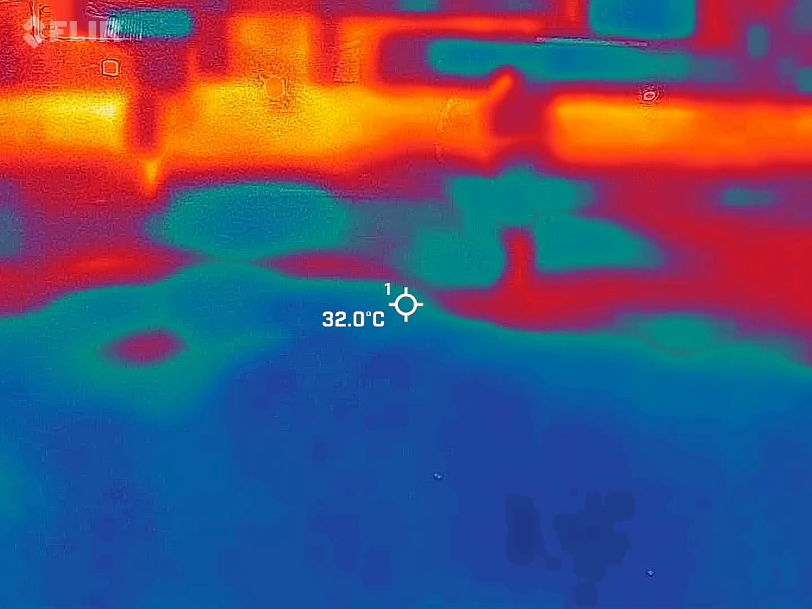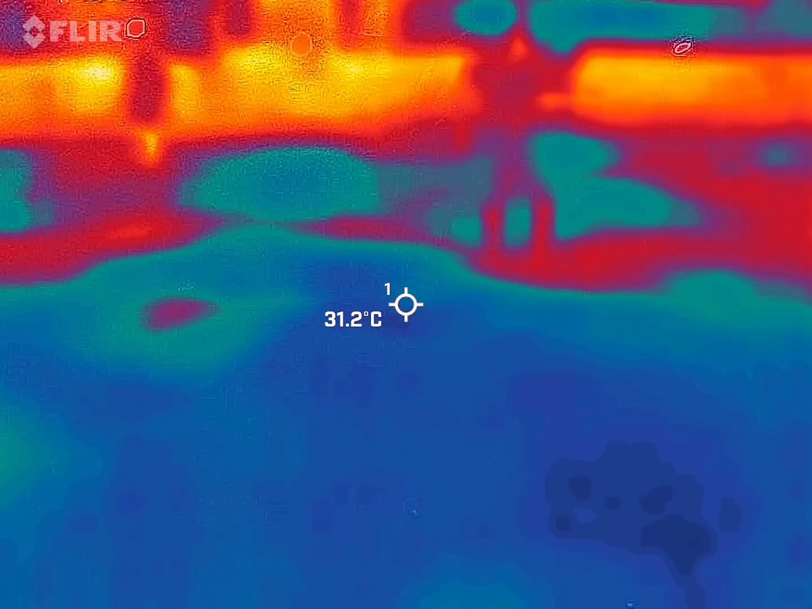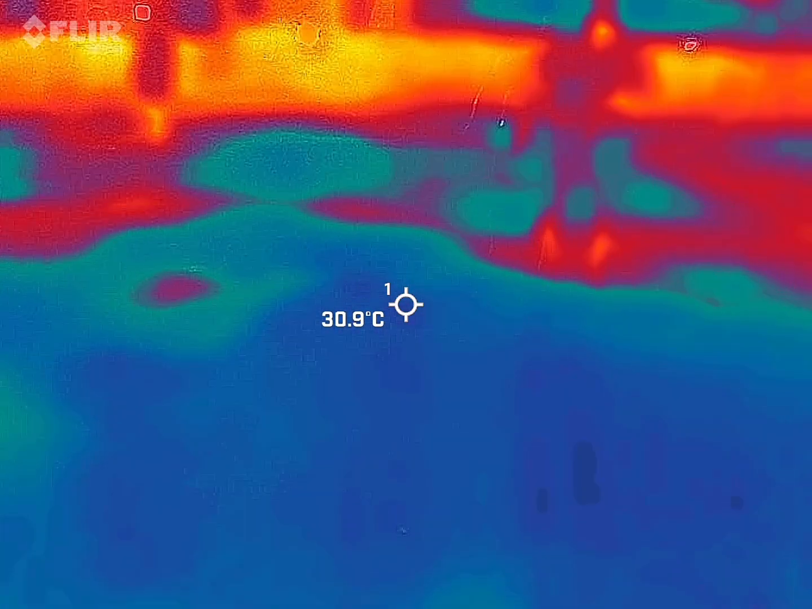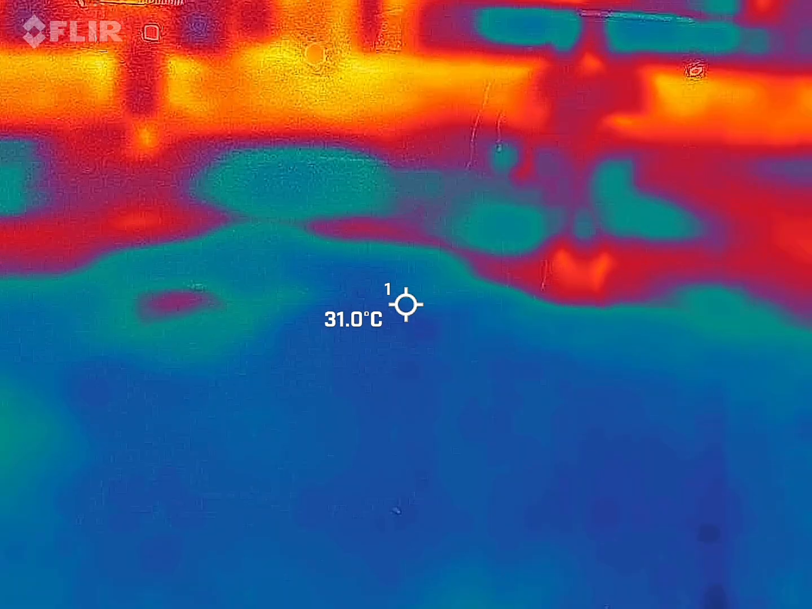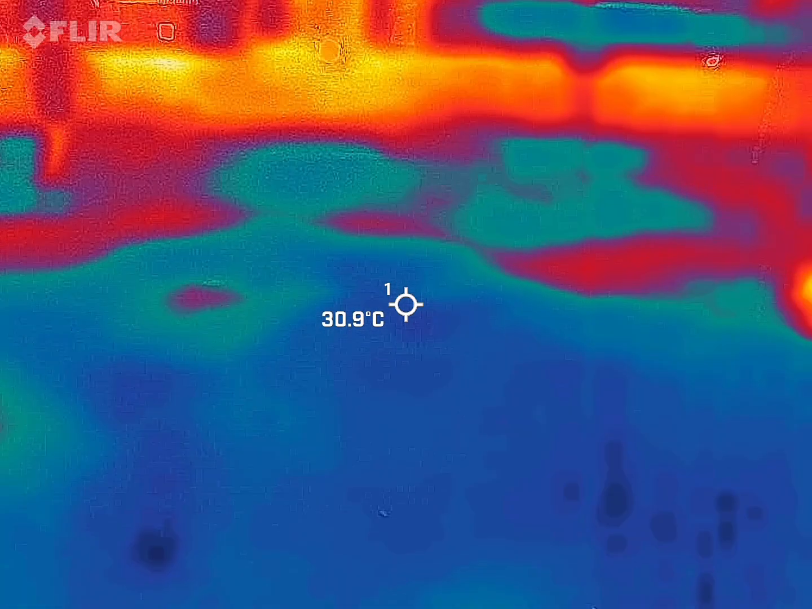I know. See, every now and then I'll see like a wisp, like a blue down here. See that? See it? What the fuck is that?